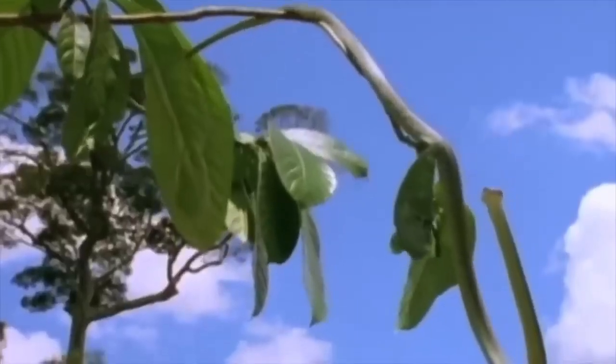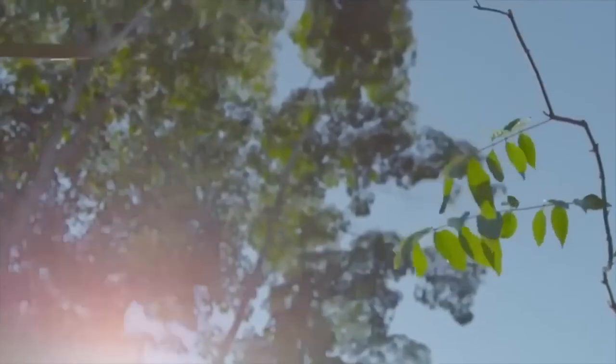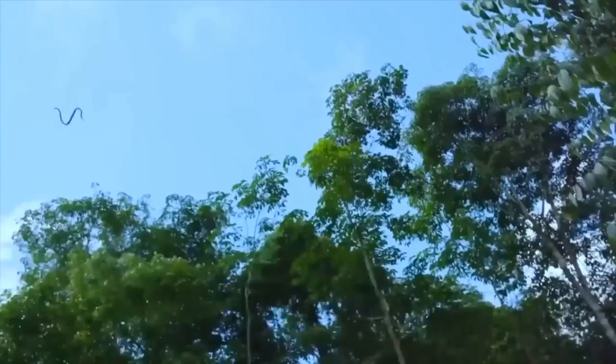These incredible creatures, known as Chrysopelea, have the ability to contort their bodies and flatten their ribs to cover a significant distance after launching themselves into the air. It's an amazing feat that allows them to travel between trees with ease. Who knew snakes could fly?